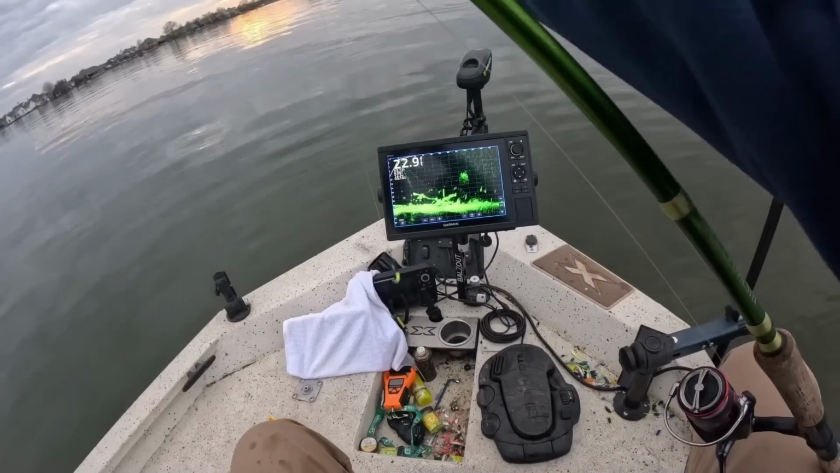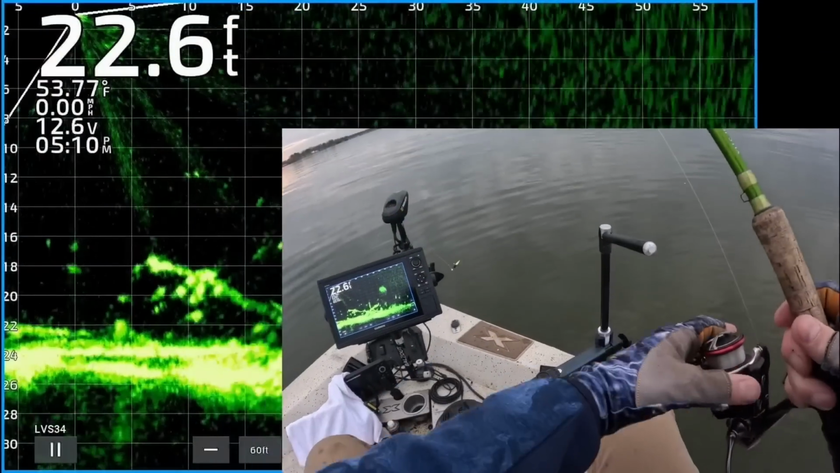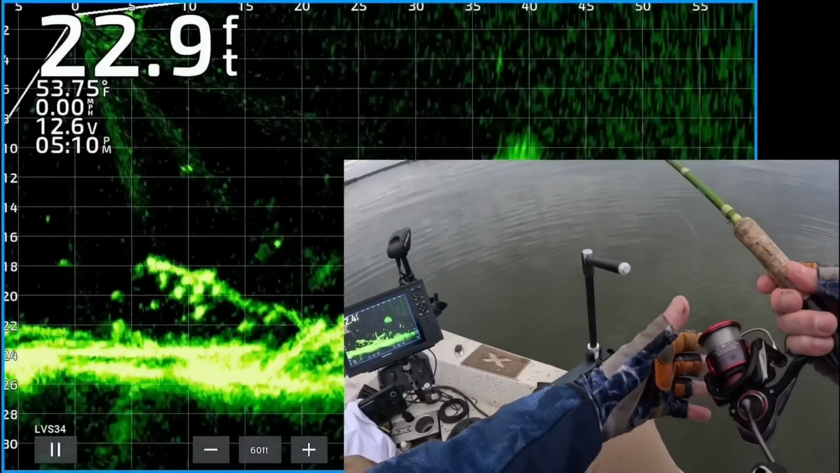These crappie are getting ready to spawn. All the females I caught are getting filled up with eggs.